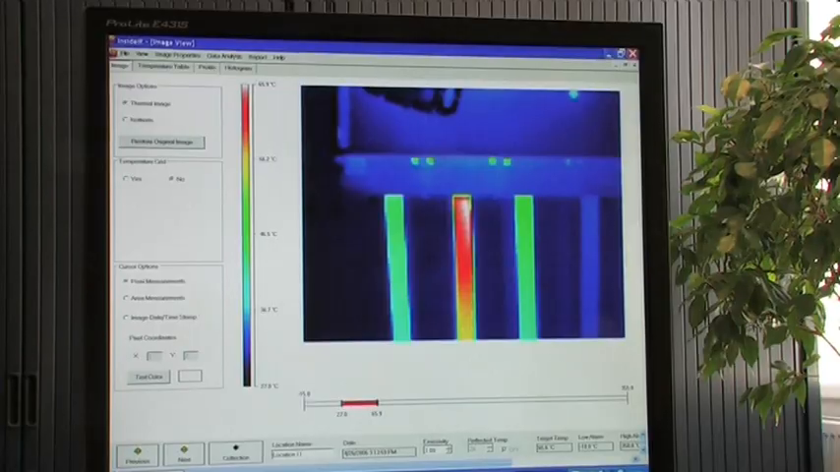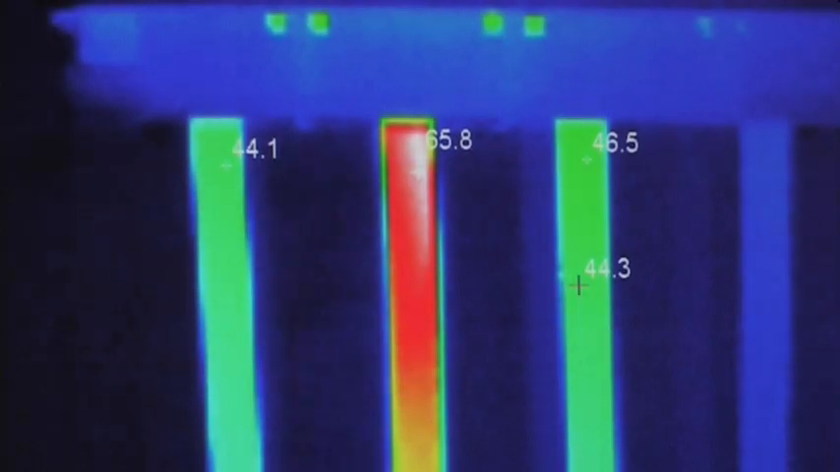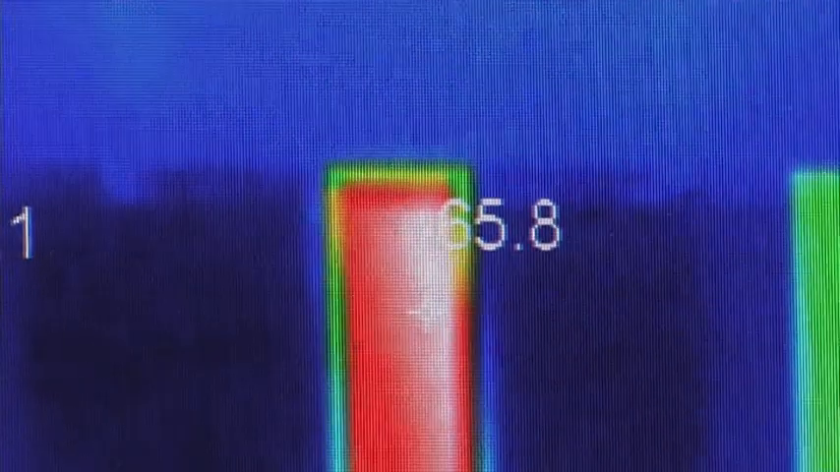Let's have a closer look. Here you can see a thermal image of a three-phase system. The temperature of phase 2 clearly shows about 21 degrees higher temperature than the other phases. This is a clear indication that something is wrong.